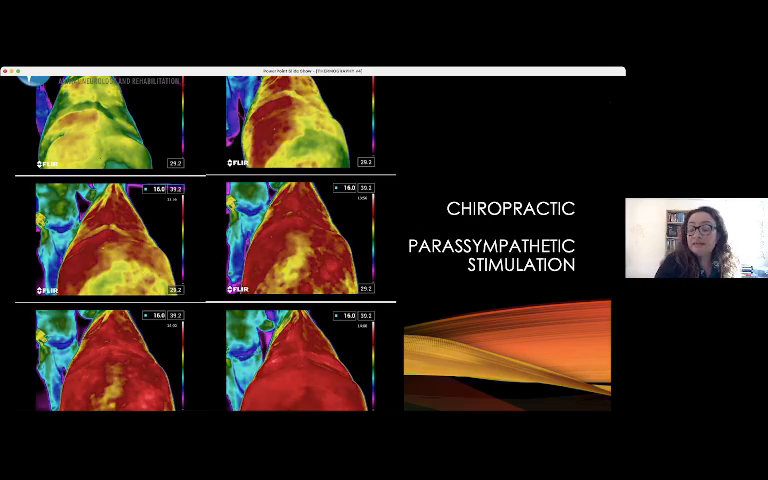To see the effect of some treatments that can cause confusion in some people, like chiropractic or acupuncture, I will show you some results. Here you can see a sequence of thermographies separated by only 5 minutes.